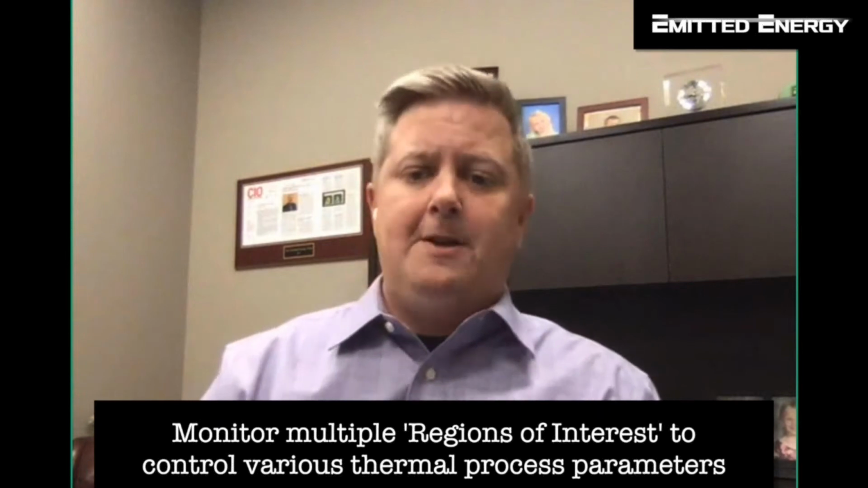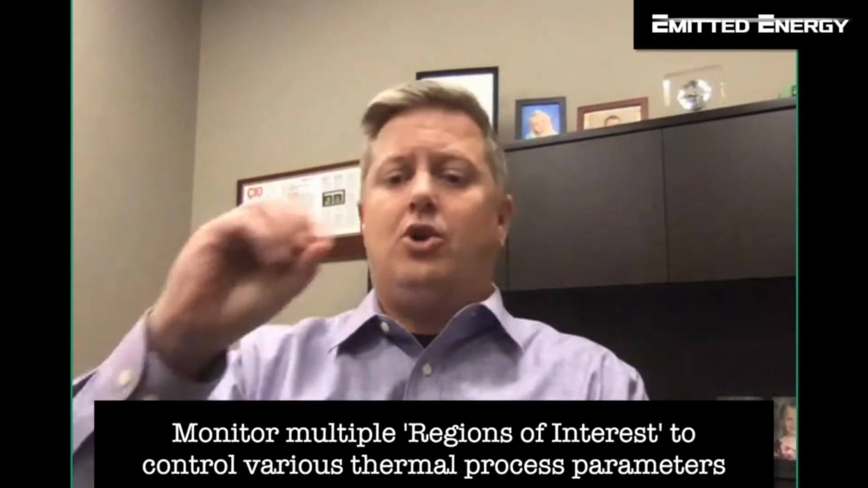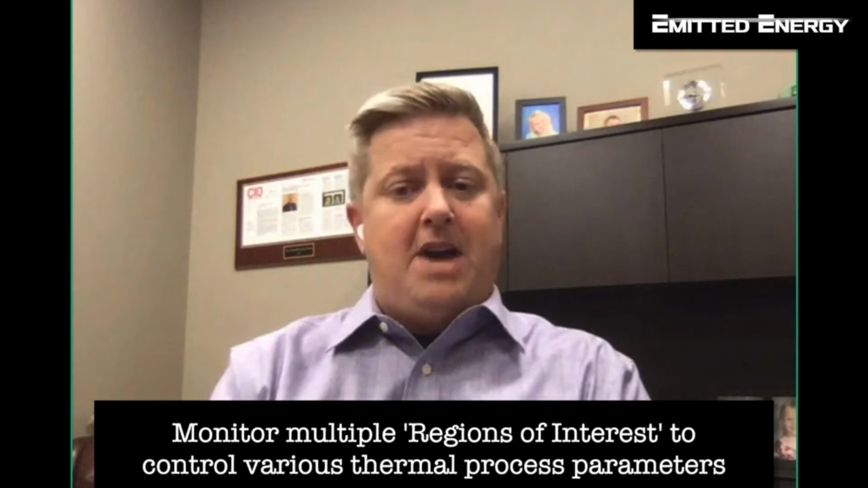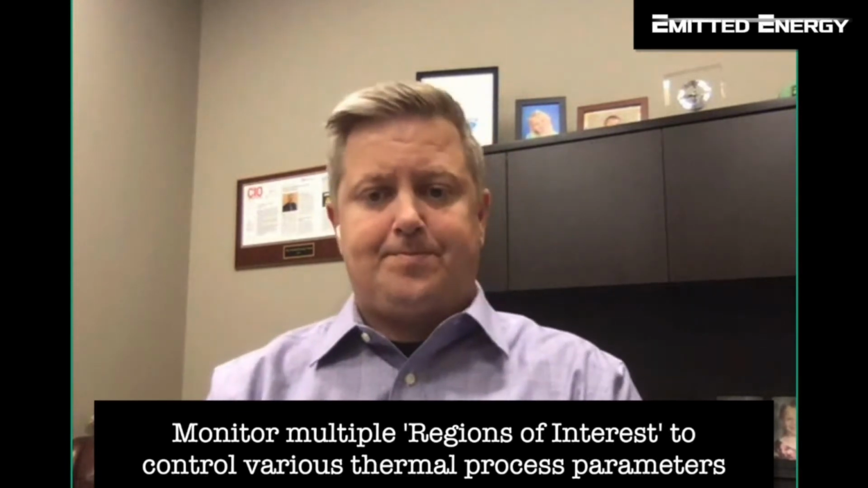So now we can draw specific vision tools around what we actually want to monitor. And now we can look at not only absolute temperature, but minimum, maximum, and average temperature around a certain parameter. Oh, that's fantastic, Roy. And if I understand correctly, we're also going to save all this data. We're going to report all this data. We're going to use it with the software to close the loop and actually make changes to the equipment, right?